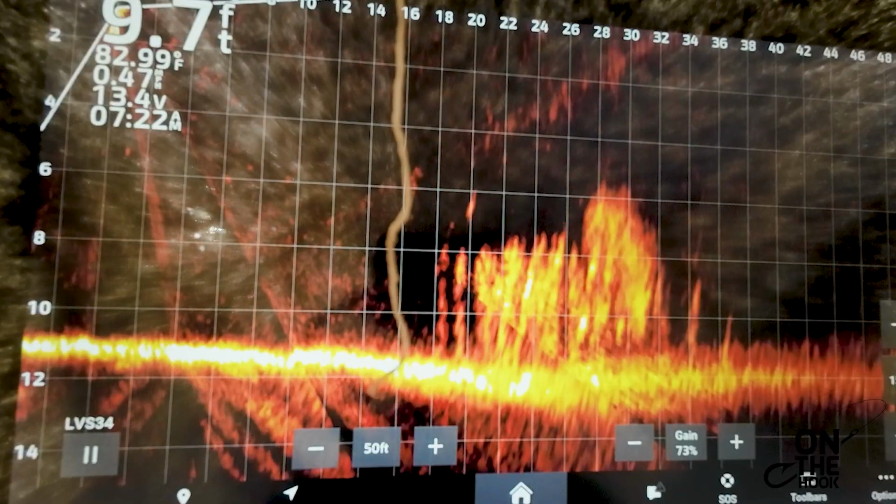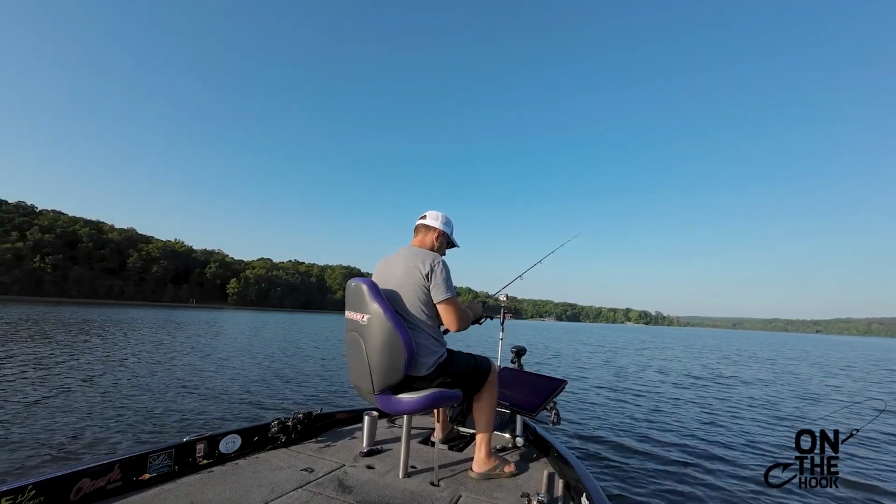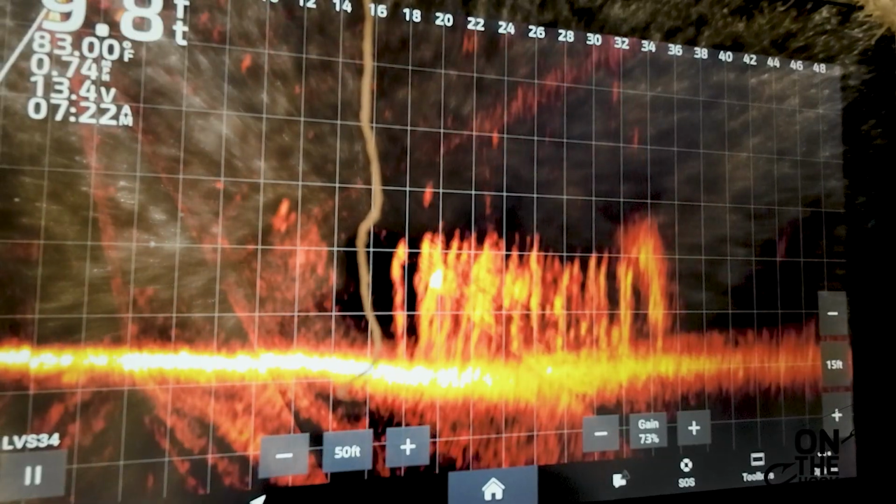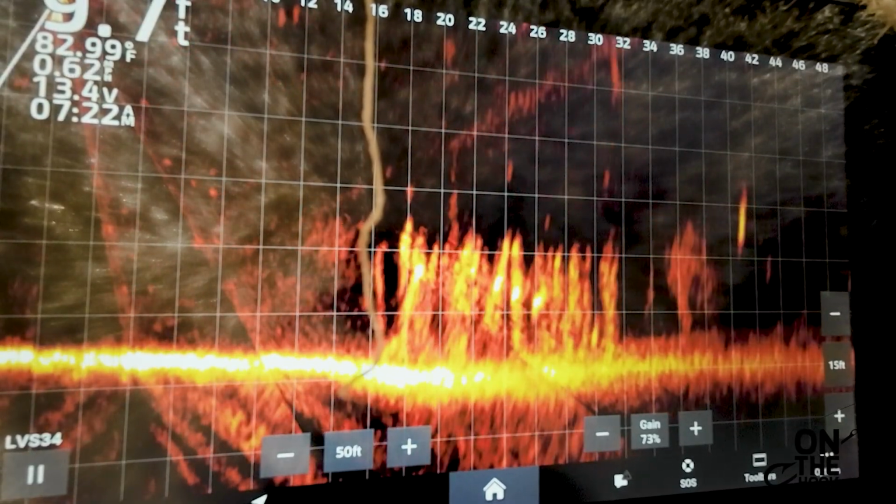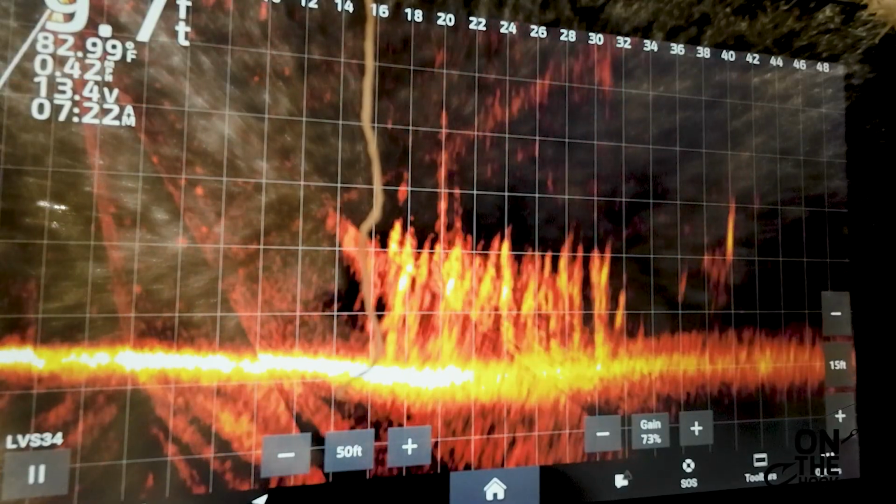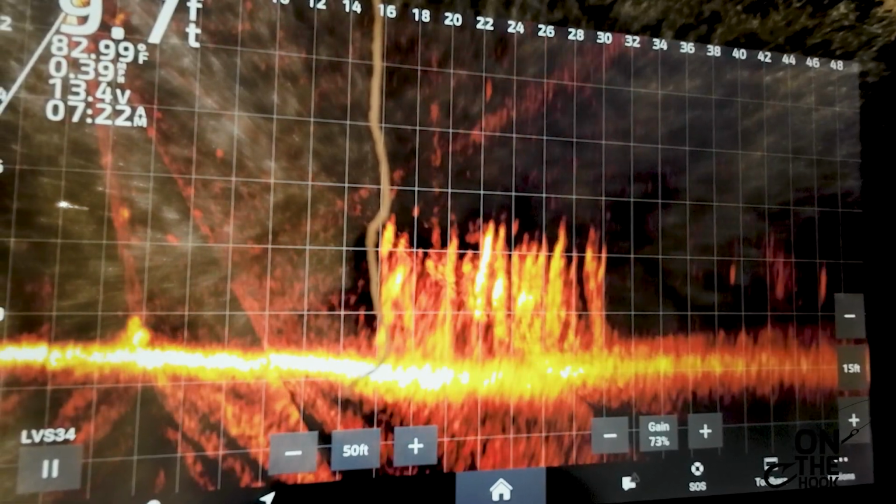Couldn't find my jig, and I ended up getting my jig up way too high. Right there, 22 foot out, 9 foot deep. That's the fish we want. Might be a couple of them in there. See that, there's another stick going through there, and it's giving me a hard return because it's touching the other sticks.